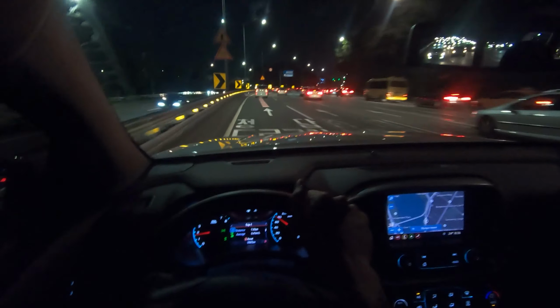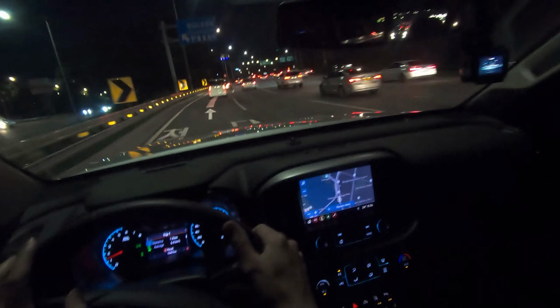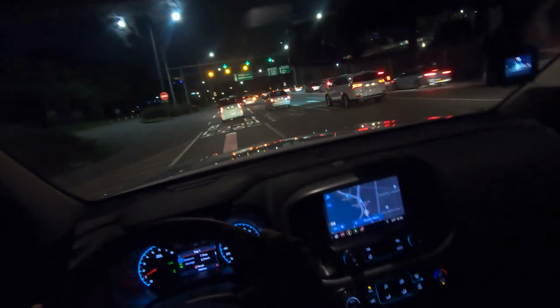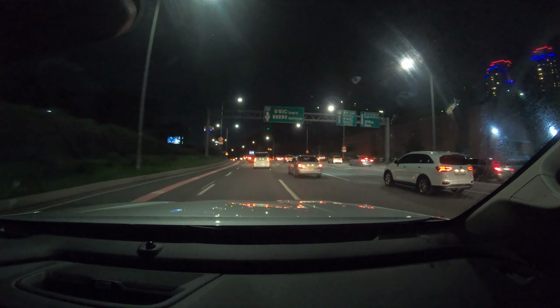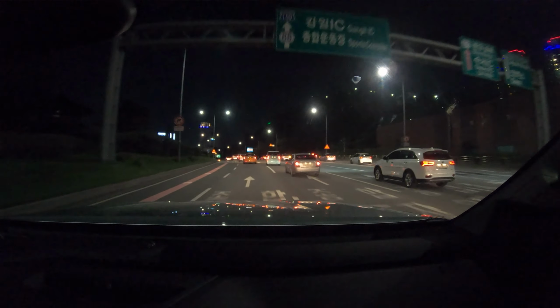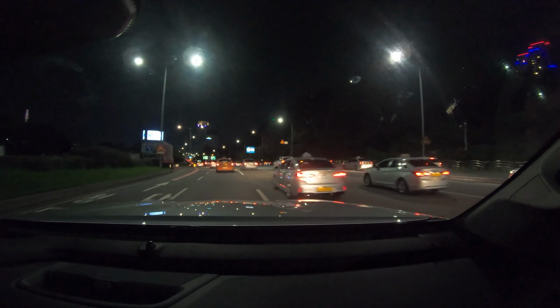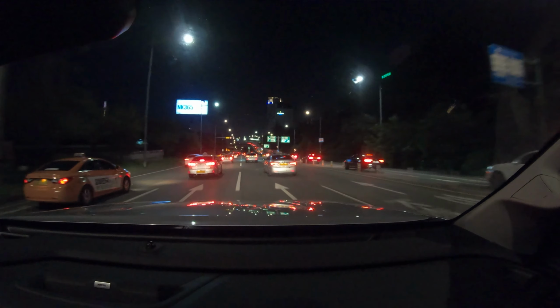So there's the Han River. Like I said, we're on the south side right now. See that traffic? Yeah, so it's still not so bad. Okay, so what do we do? Let's try to get off here.